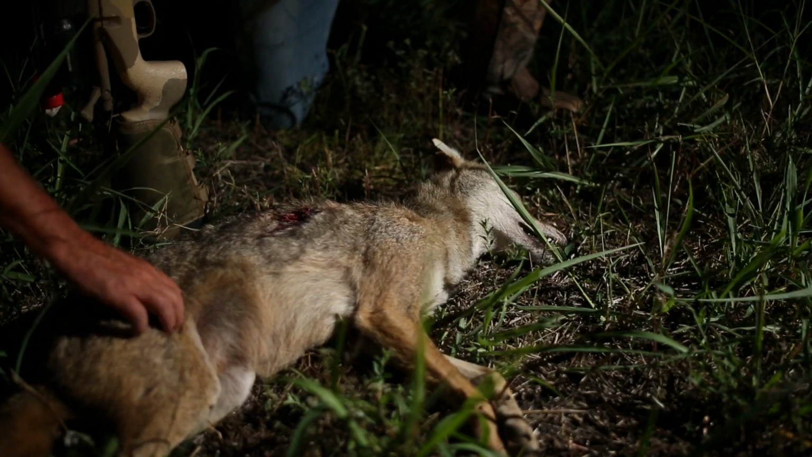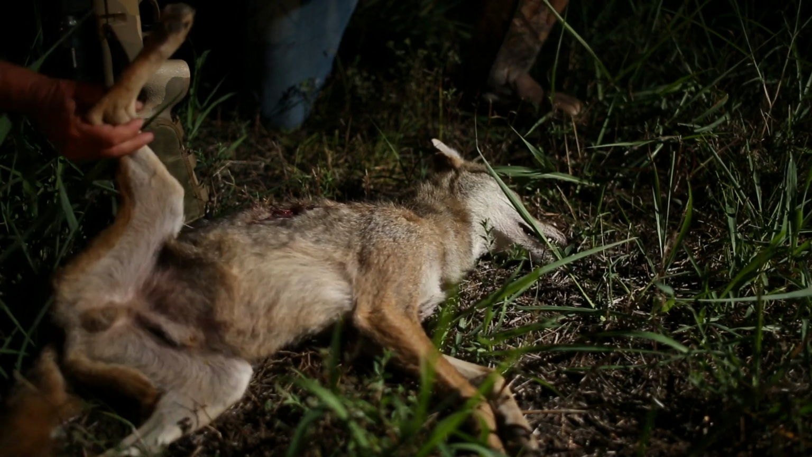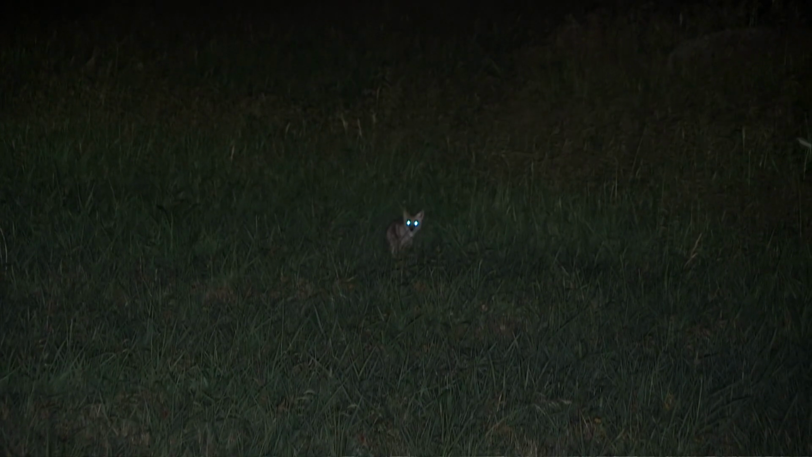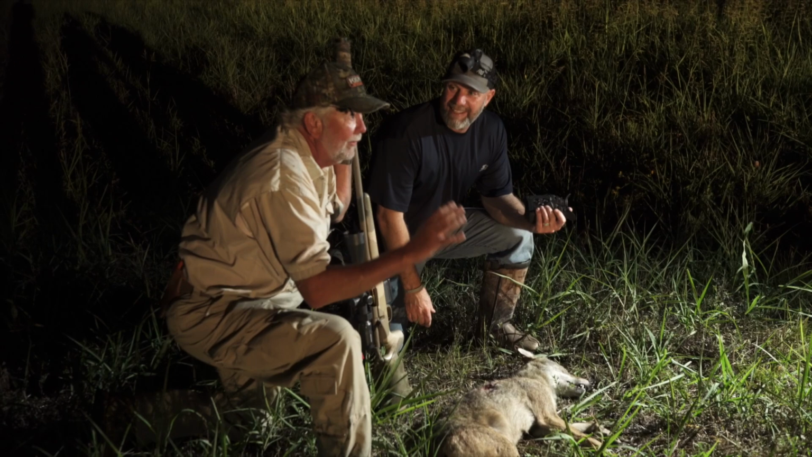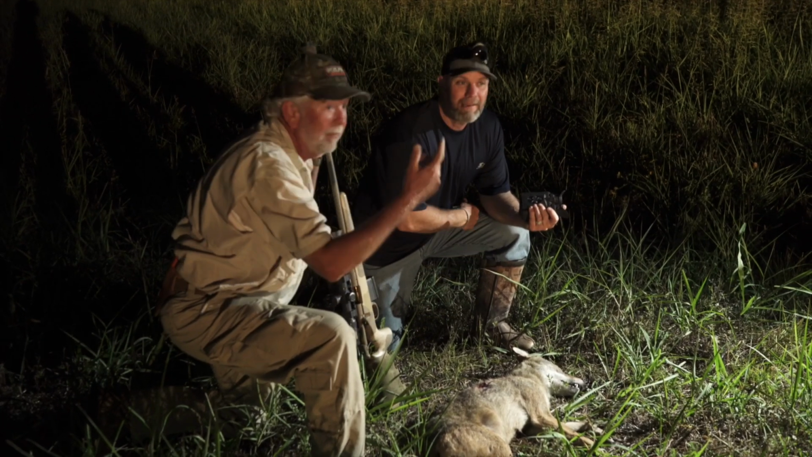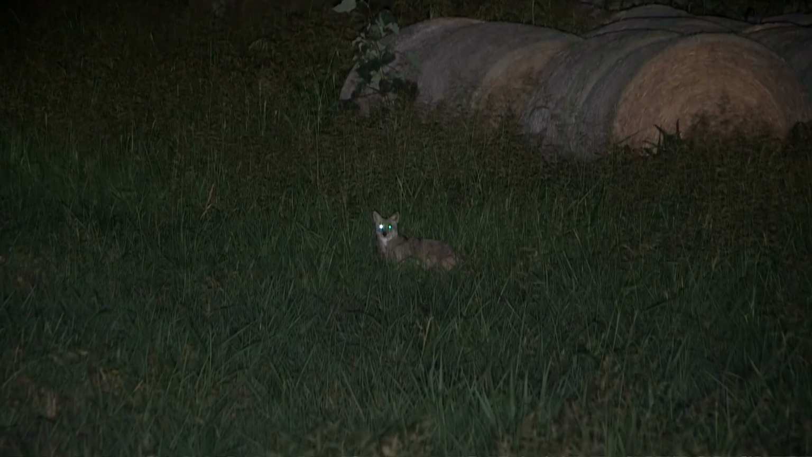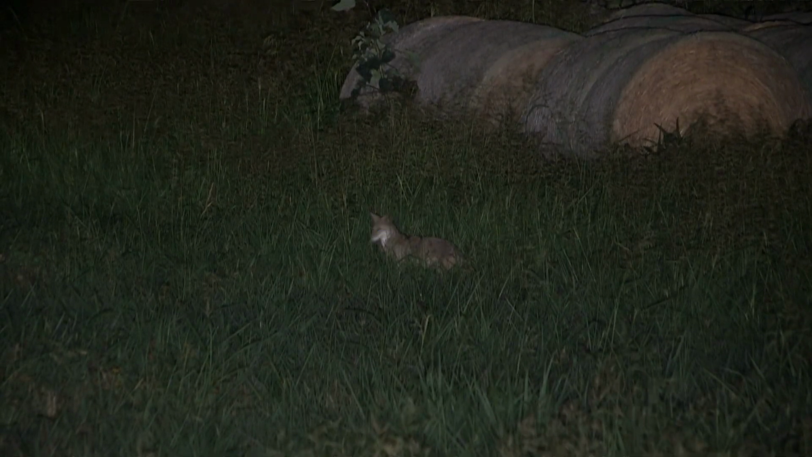Yeah, I'm surprised he took that path through this high grass. You know, he could have come right across the field. I know. He could have come around those hay bales, missed them all, but that old wind's kind of switching, though. I think he was trying to probably get her wind the way he was acting, but he's probably played this game once or twice, too. I bet he has on this farm.